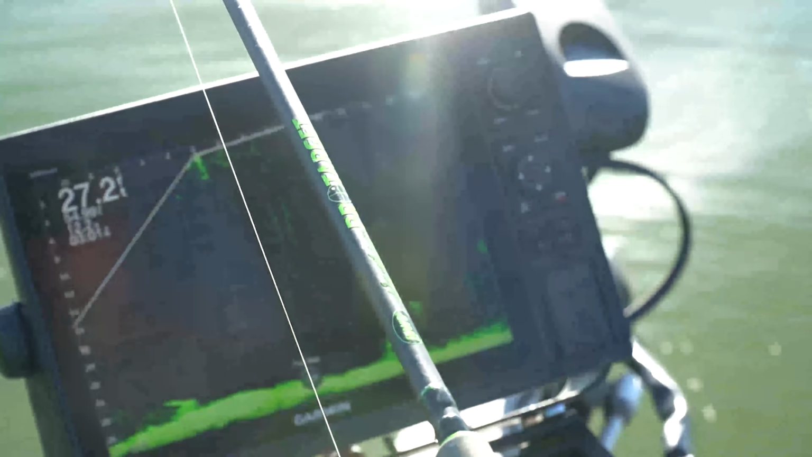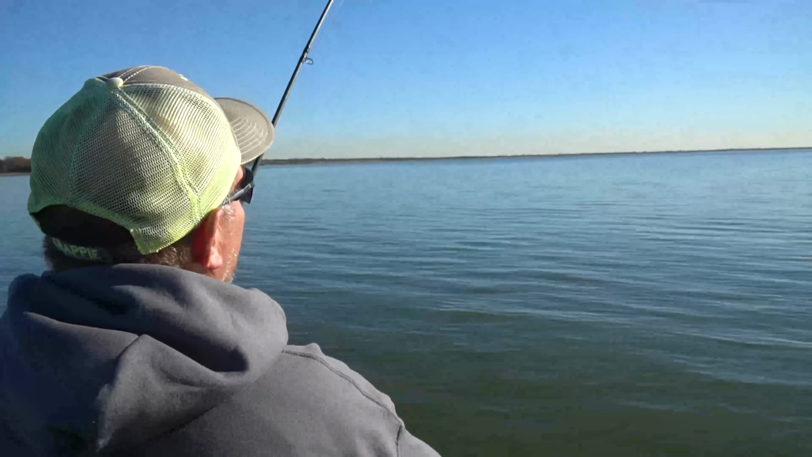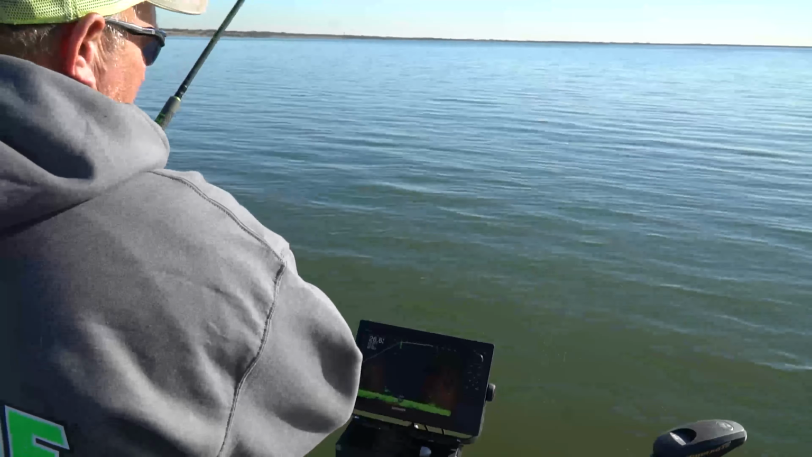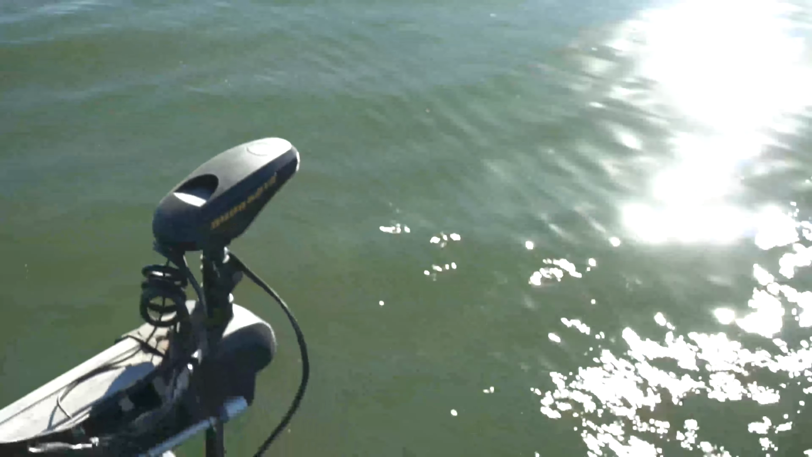Here it comes back down. I'm going right down in there. Oh, he swam off, look at that. Well, I tell you what, here he comes up. Here he comes, finally. Finally got one to bite. Little black crappie. Hit that little hair jig. Little 10-inch black crappie.